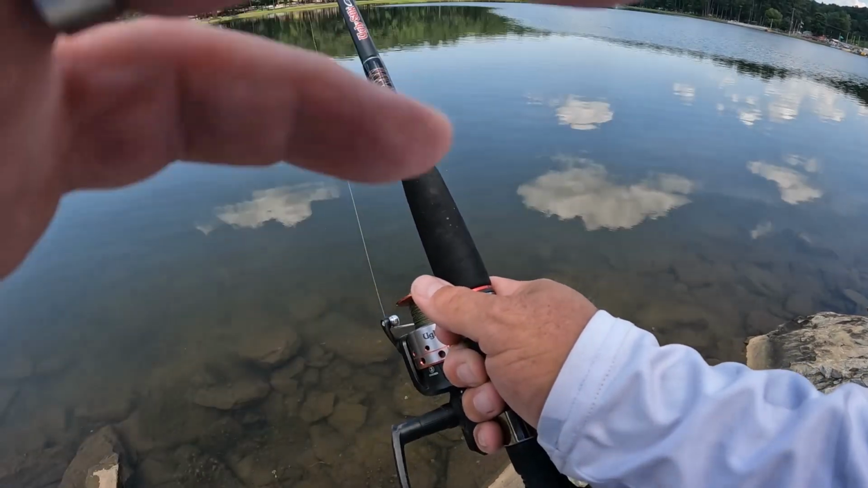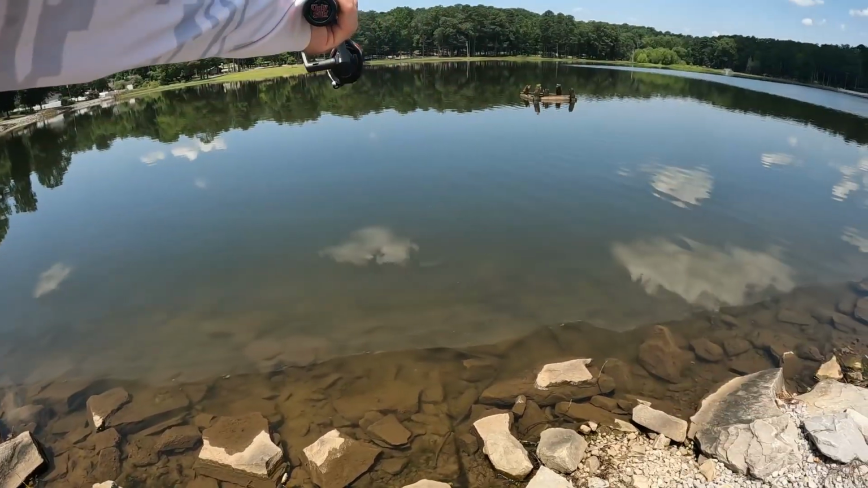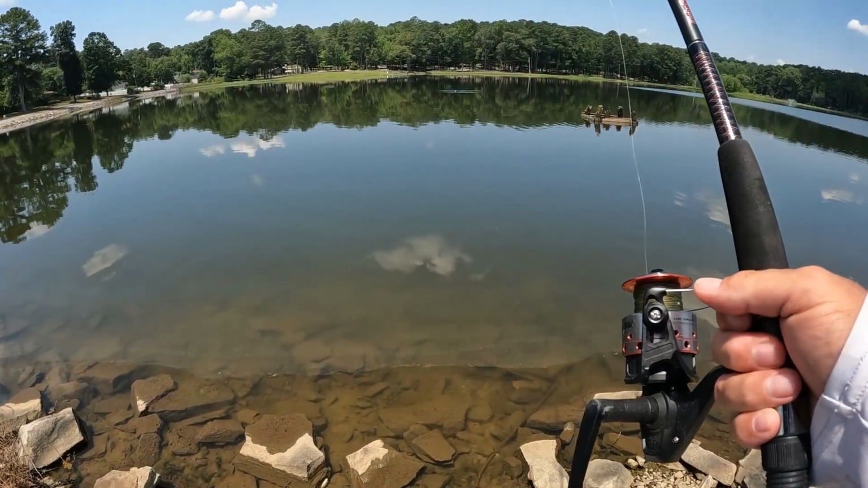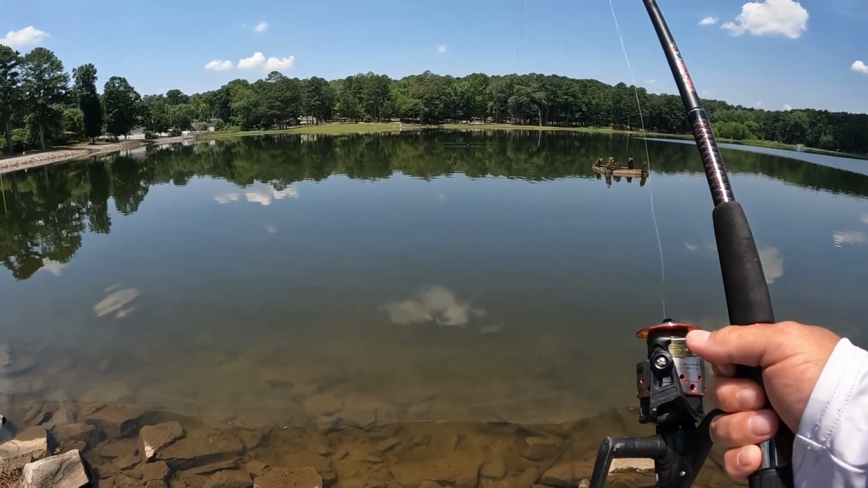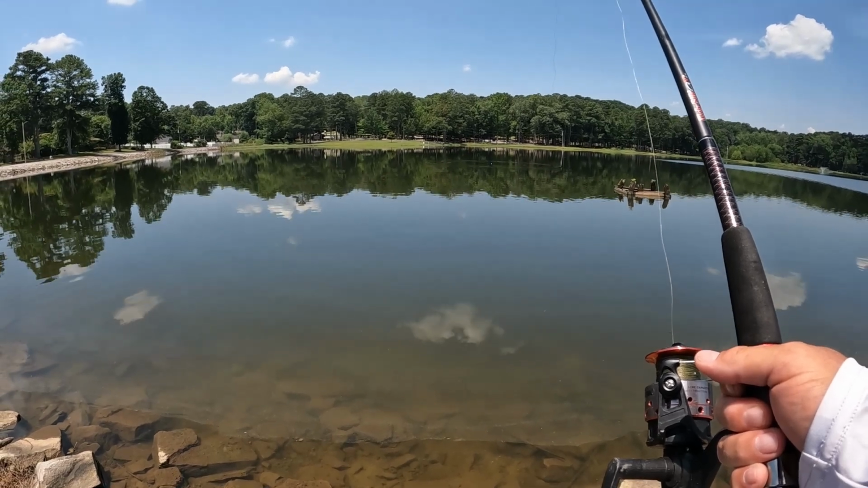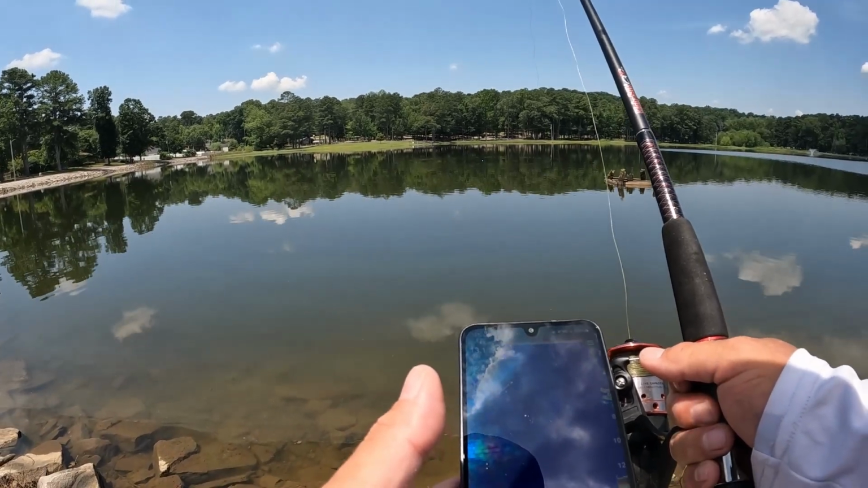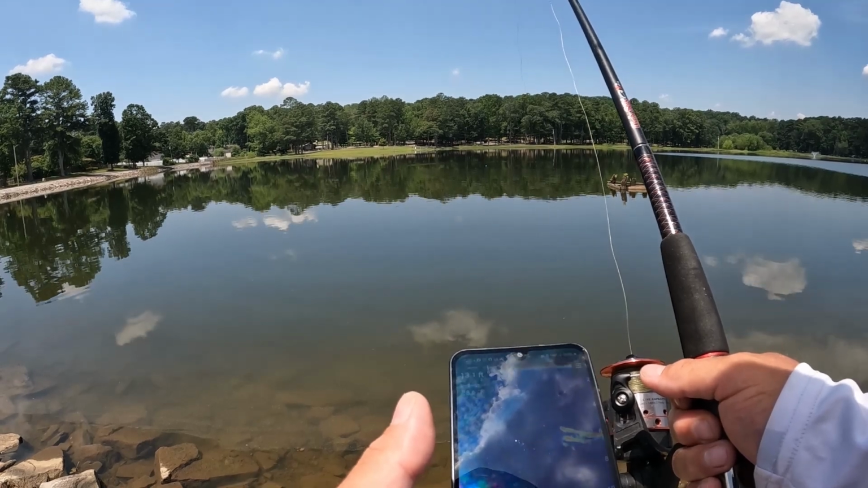All right, bring y'all back on this side of the dock. Let's see what the depth is right out there. I'm betting it's about 10, 11 feet. What do y'all bet? It is about 13 feet.